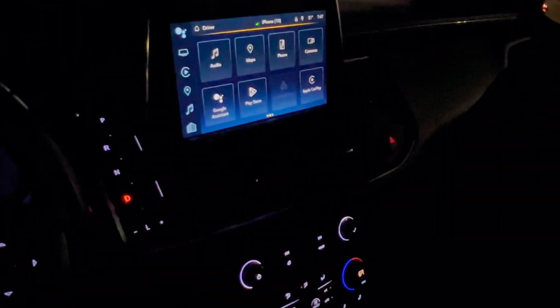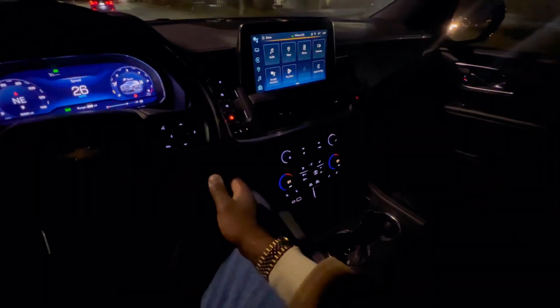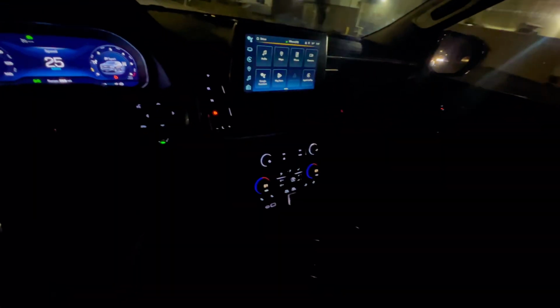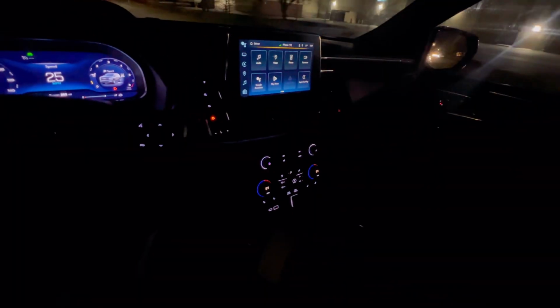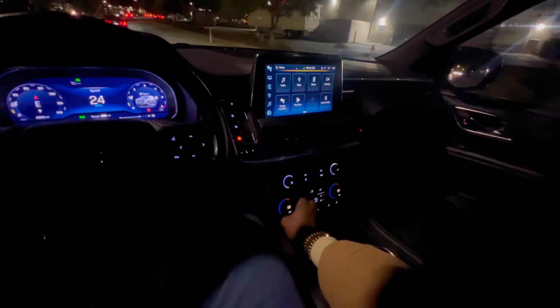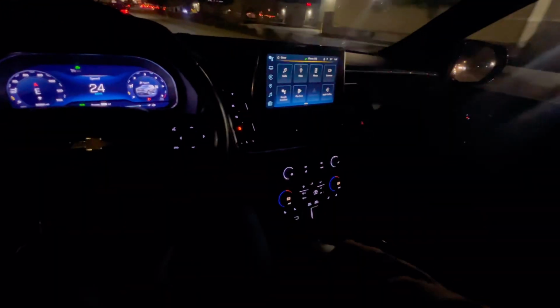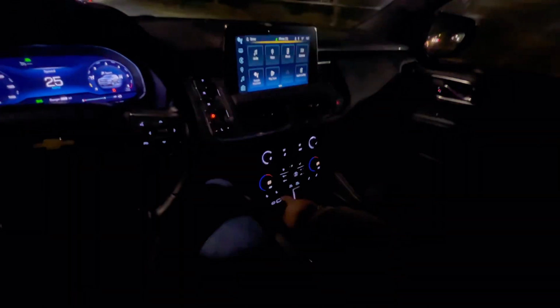I really like the front end of this thing. It's actually pretty clean, nice infotainment system. Well, gauges, I said system, but it's pretty unique. You can have the temperature low wherever you want. Also got heated seats. You can heat your butt or your back, or you could just heat your back.